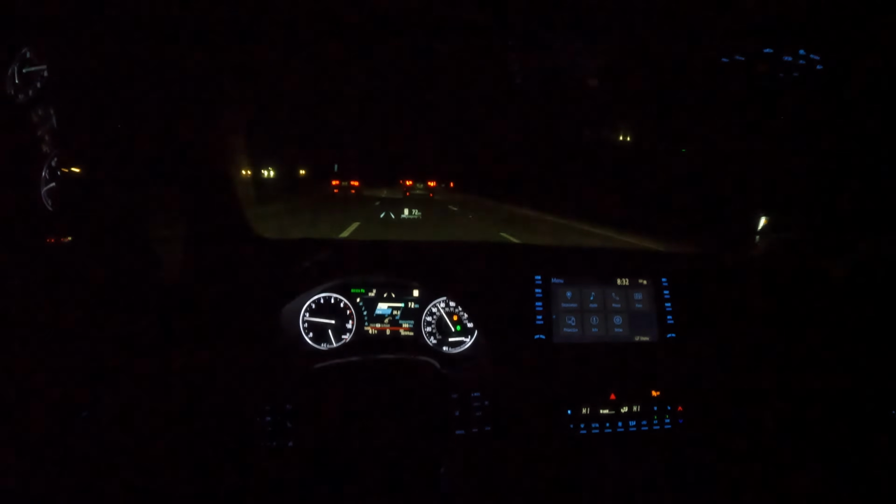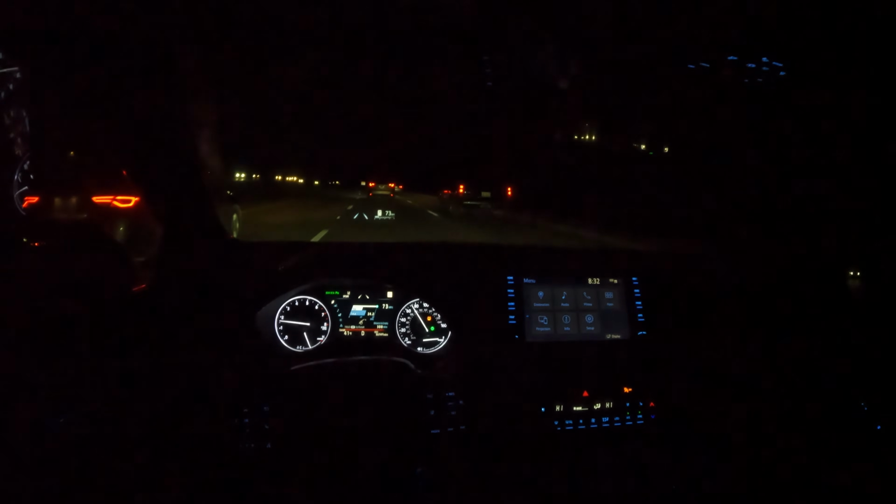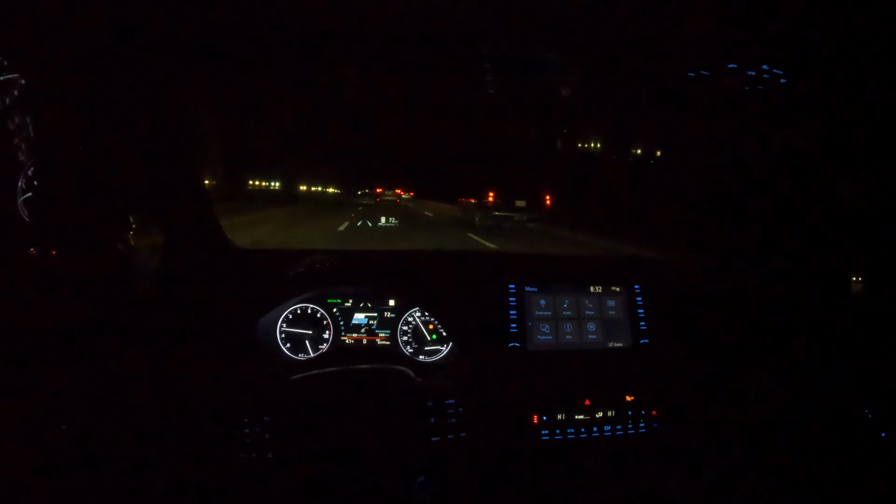Now, I don't really plan on keeping this car forever. You know, when I pay this car off, I am most likely just going to sell it or do some sort of trade-in and then pay the difference or whatever. But I don't really care for sedans like that.